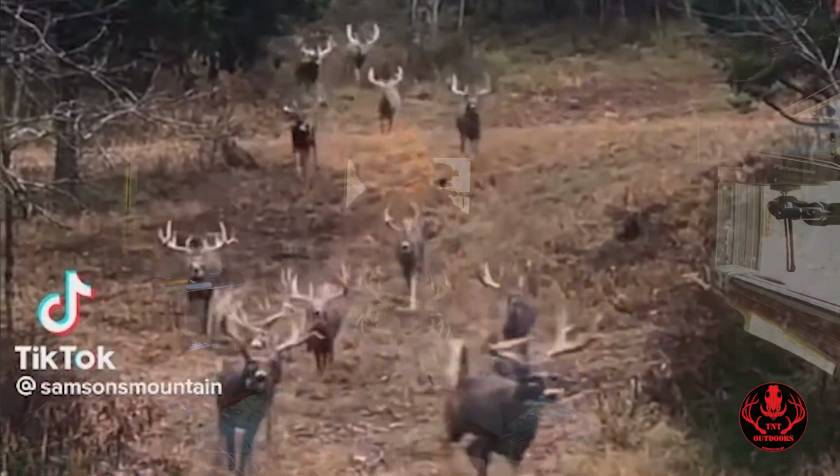And I think it's safe to say that the results were underwhelming at best. I really had high hopes for this Buck Bomb. I always imagine you put this stuff out, you set it off, and man, these deer are just gonna come running. But obviously that wasn't the case.